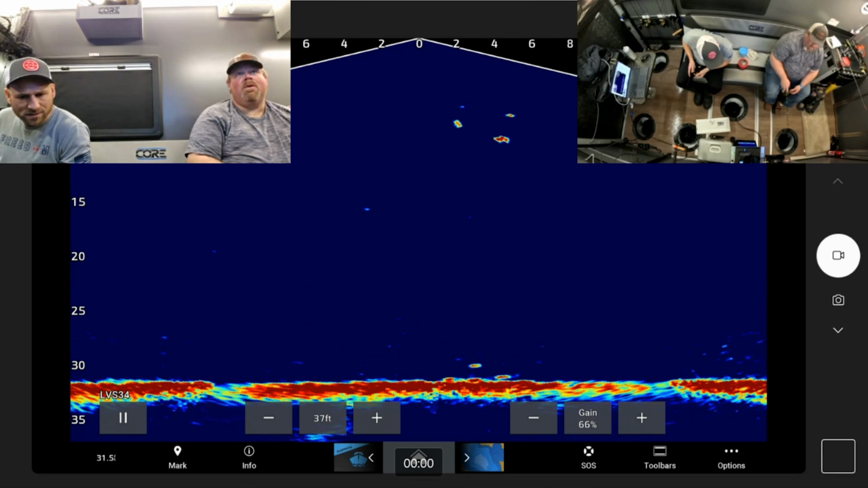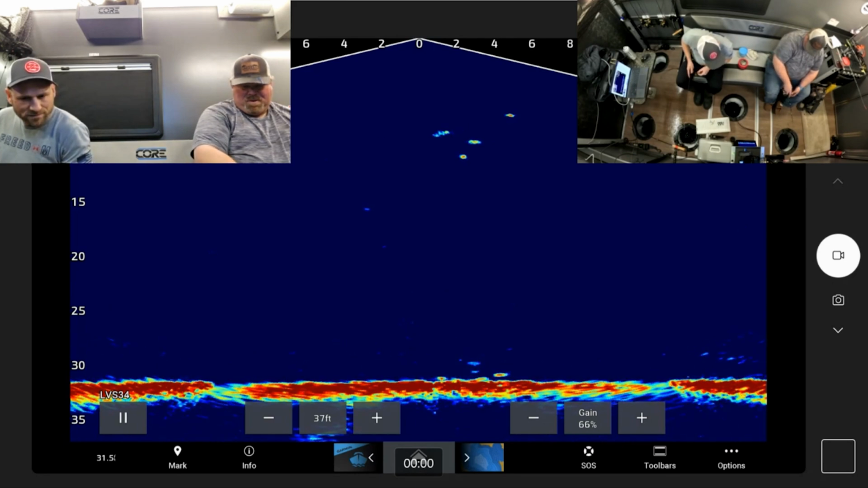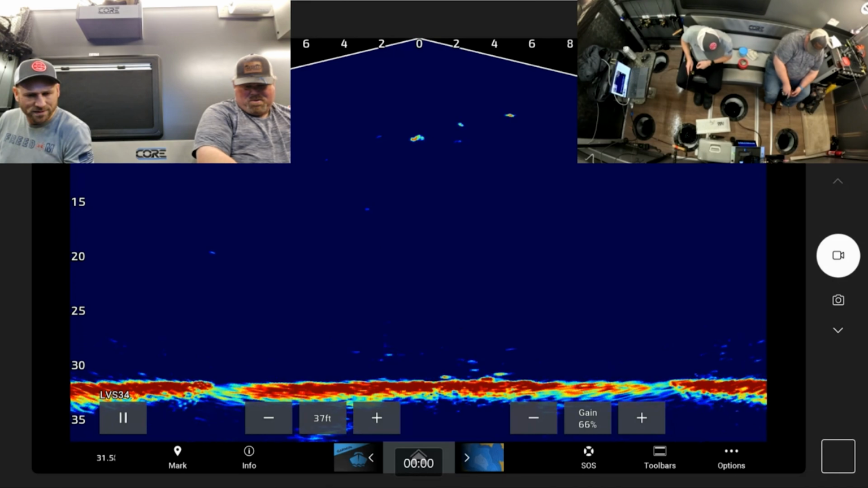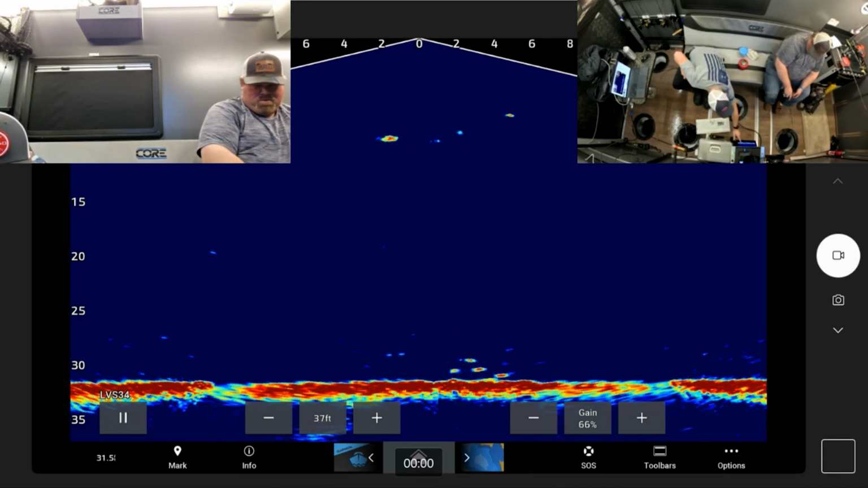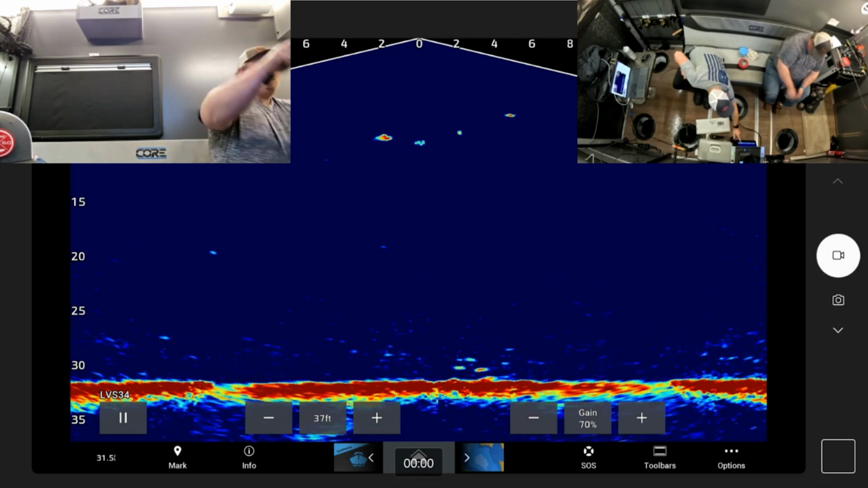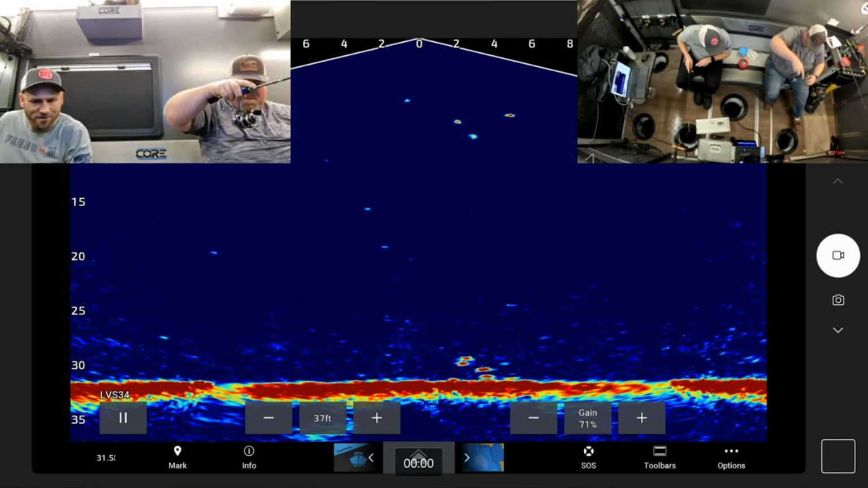Got two. Dropping down. Let's see if they chase. This one is chasing. Yours is coming to me. Unless you just get it turned. Coming to you. Ah, no. There's two of them though.